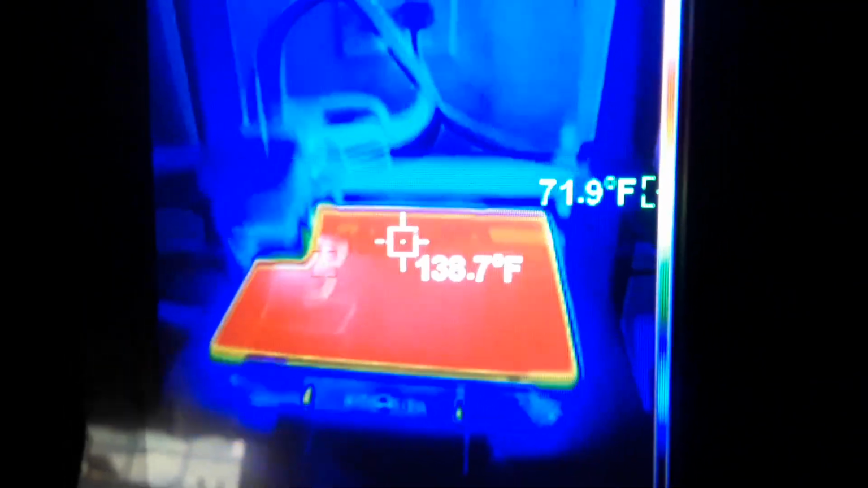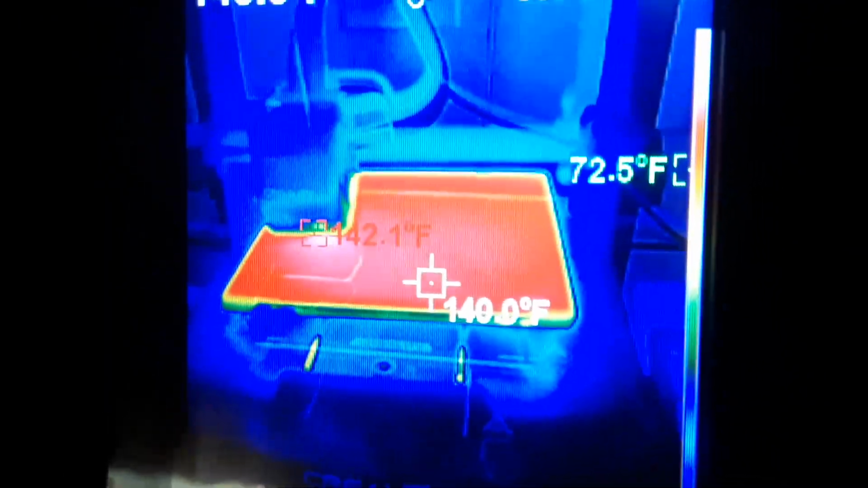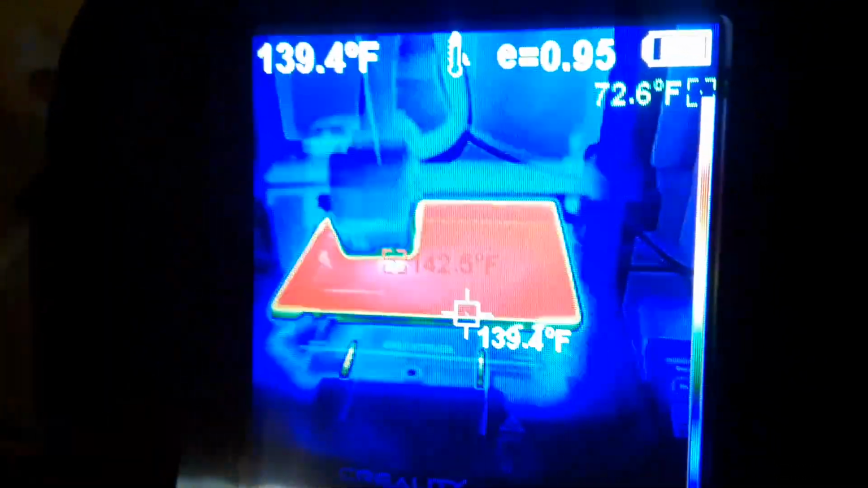Hey, what's happening, guys? You are taking a look through a thermal imaging camera here at the 3D printer. I know you guys don't care about 3D printers, but ignore that. It's just something that has good heat differential. Pretty cool, huh? Let me show you some other things, since we're in the kitchen.